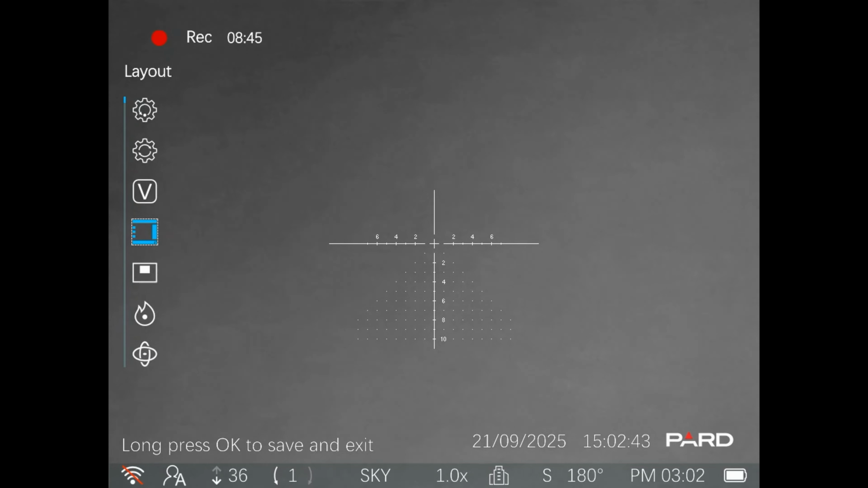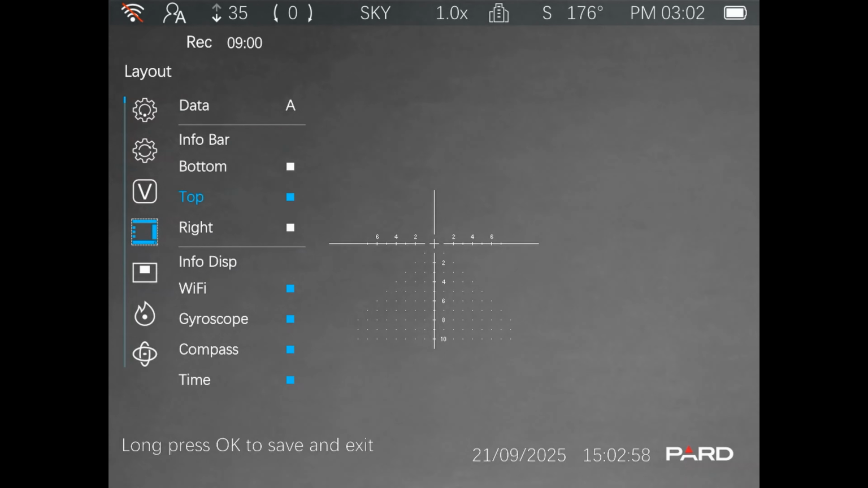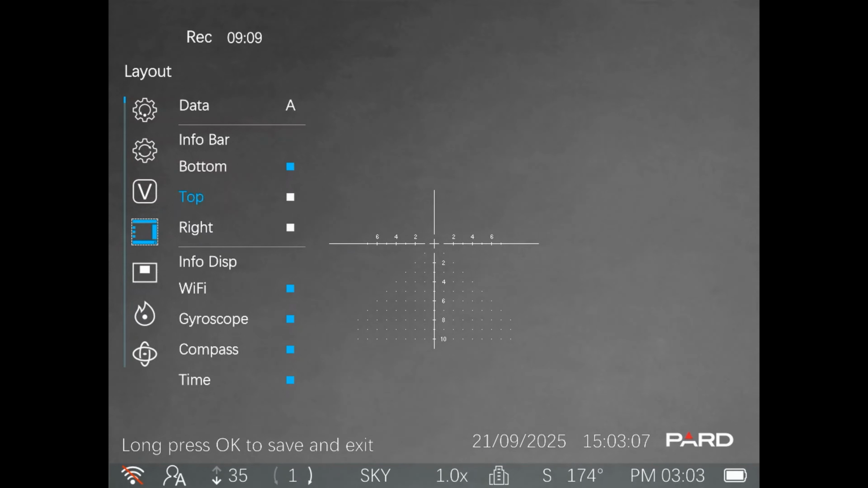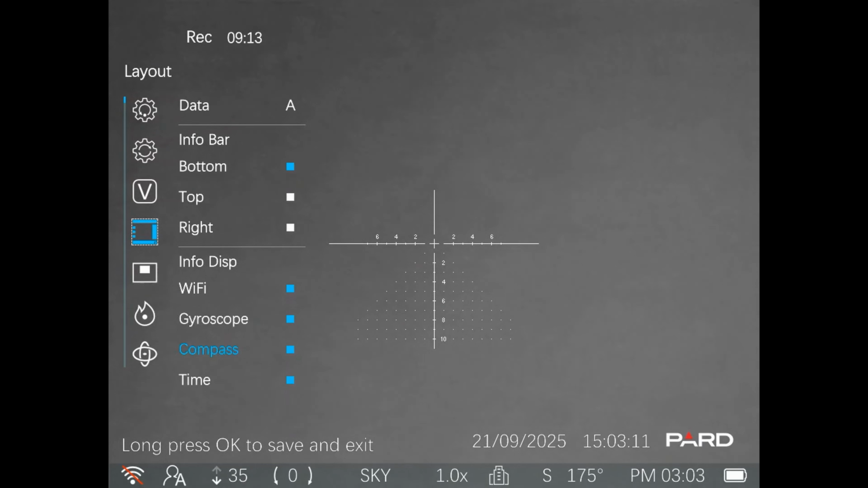Right, this is the layout, so this allows you, once again, this is set based on profile, but you can actually move your bar around the place. So let's put it on the top for a second, or the right hand side. I definitely prefer it on the bottom, so I'm just going to leave it there. And you can also add and remove some of the information. So let's say we want to take the time away from the menu bar. The time just disappears back. So you can play with that as much as you like.